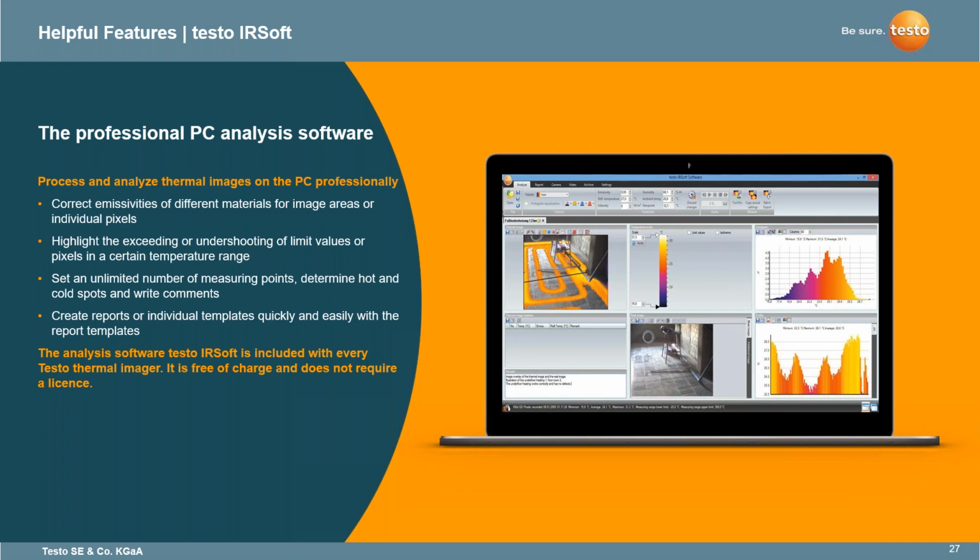As you can see, here's an example of the IRSoft software. And again, this is actually free software that if you purchase a thermal imager, this software is free to use. This will correct emissivities of different materials for image areas or individual pixels. You can highlight the exceeding or undershooting of limit values or pixels in a certain temperature range. You can identify your hot spots, cold spots. You can also add comments. You've got histograms. You've got all the different things within that image.